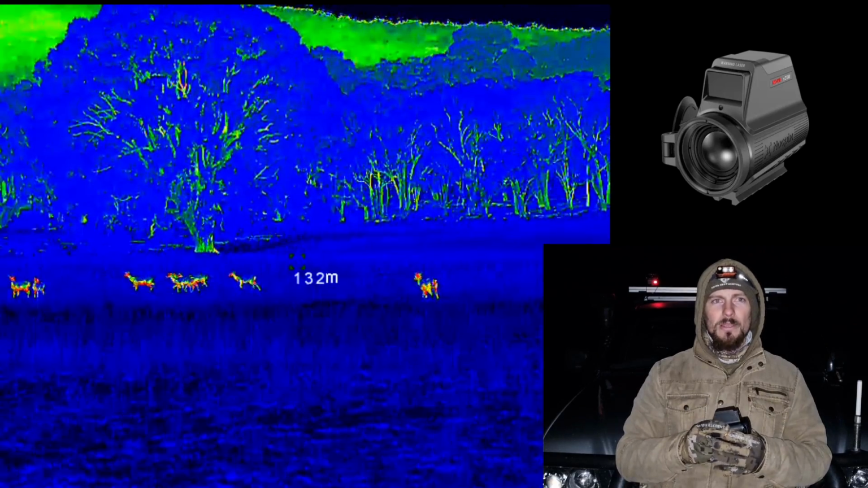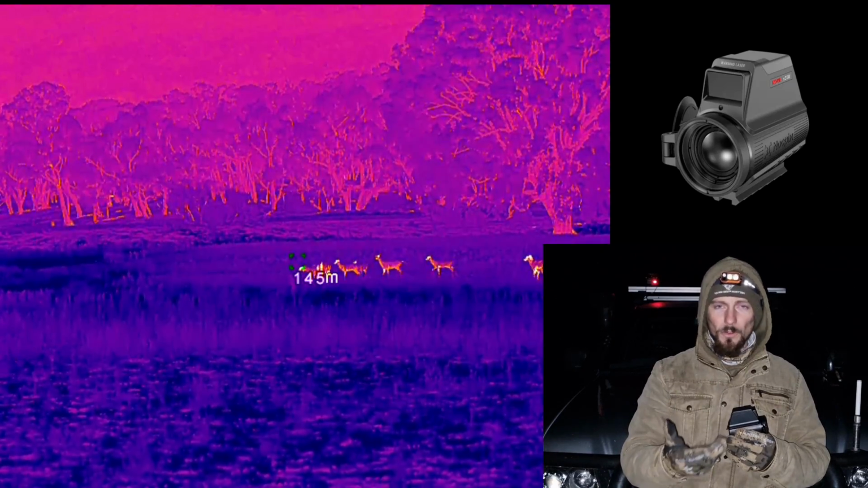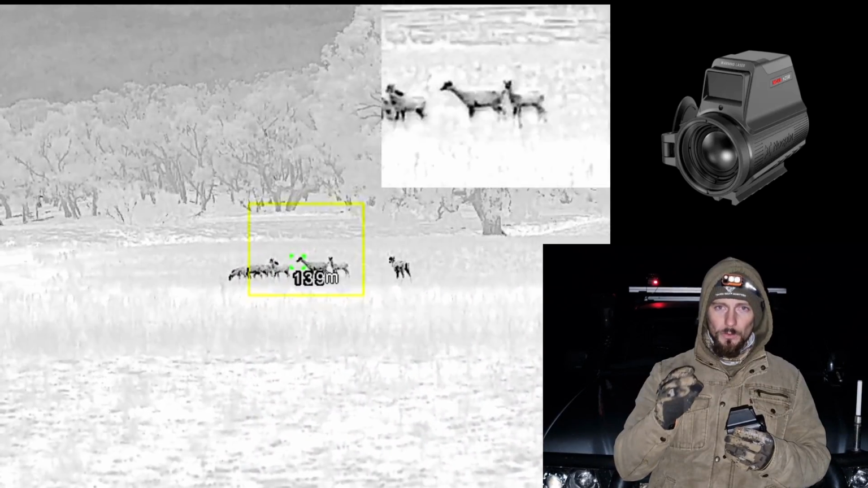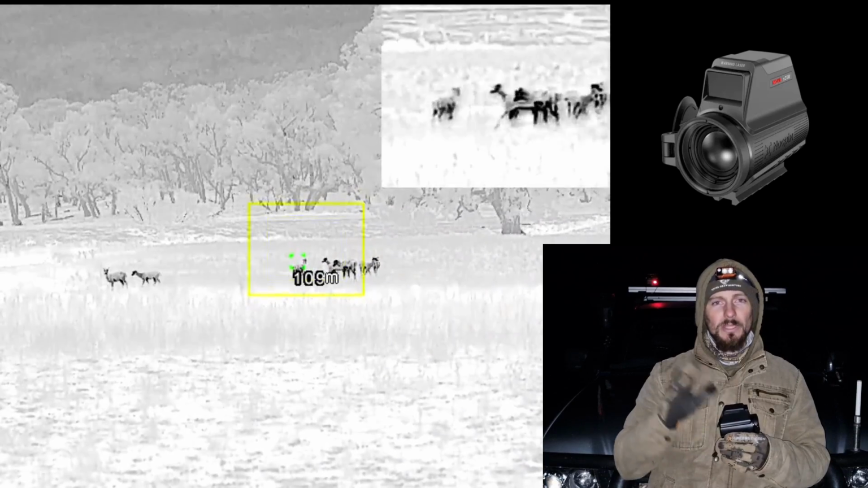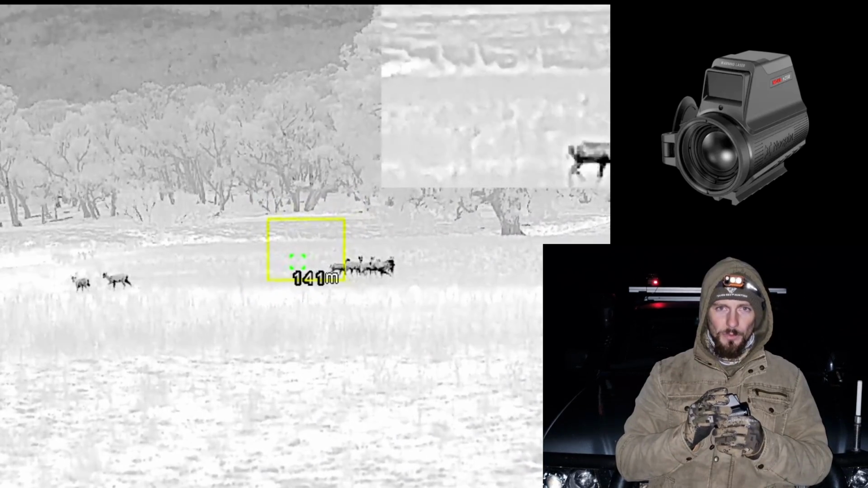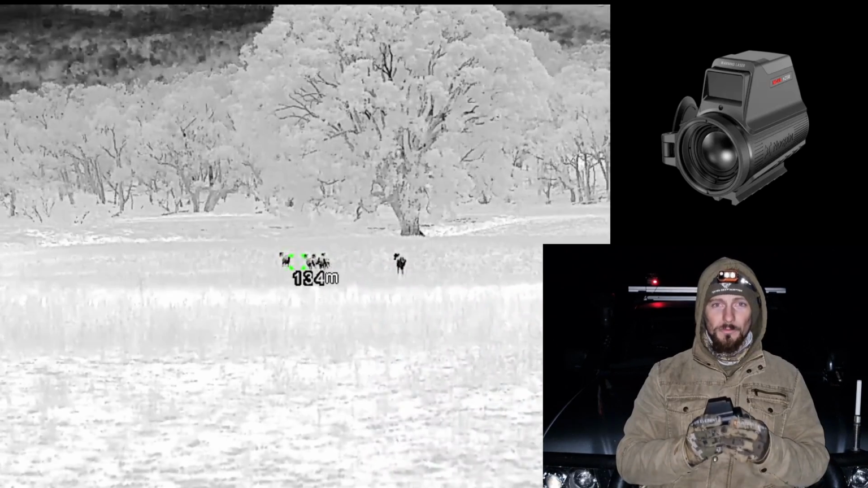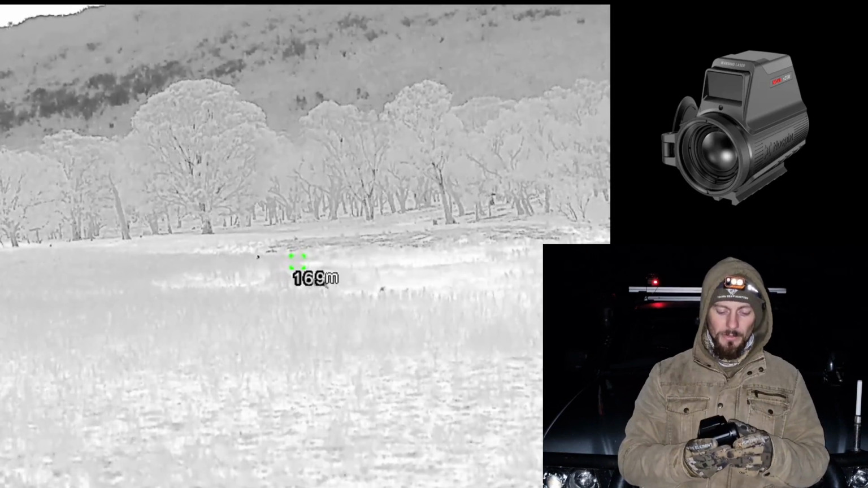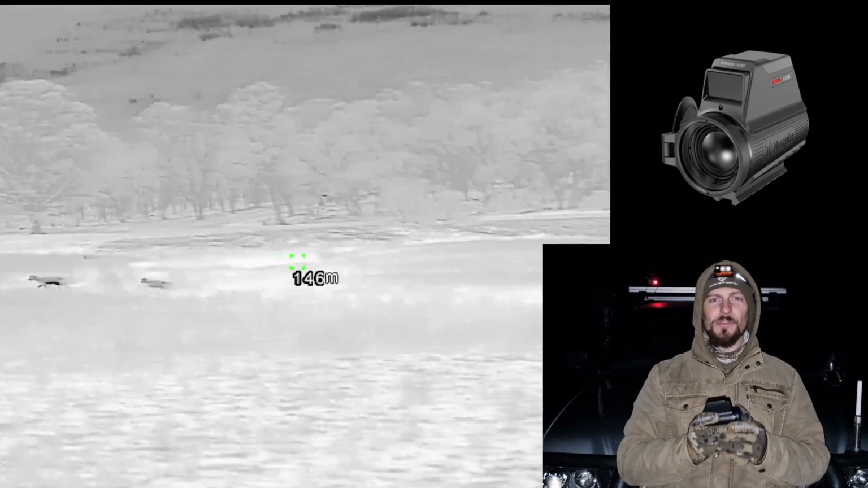So that was some feedback that I gave to Nocpix, that it would be great if you could control those settings like you would in your standard devices like your scope or your binoculars, being able to adjust the sharpness and the contrast. It would be great if you could do that in this device, but right now, even with the latest update, that was not something that they've put into being able to control over this device. So I hope they do that in the future. It would be nice to be able to play around with those and just get a nicer image out of it.